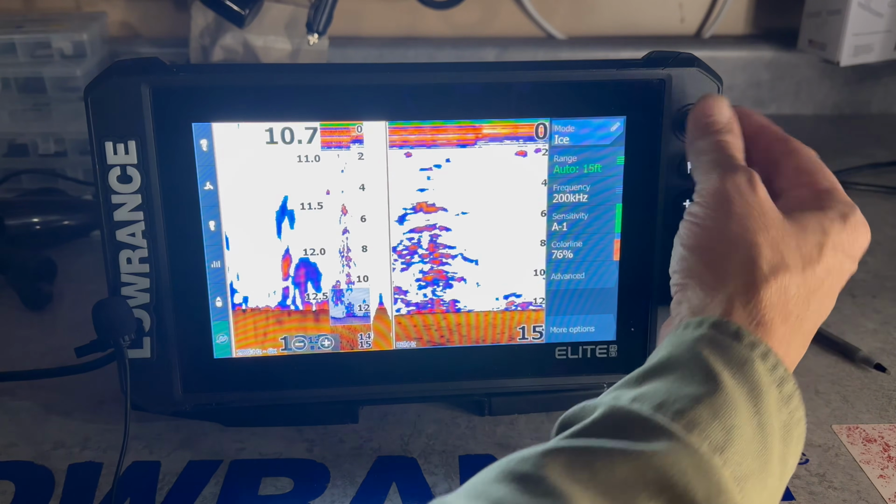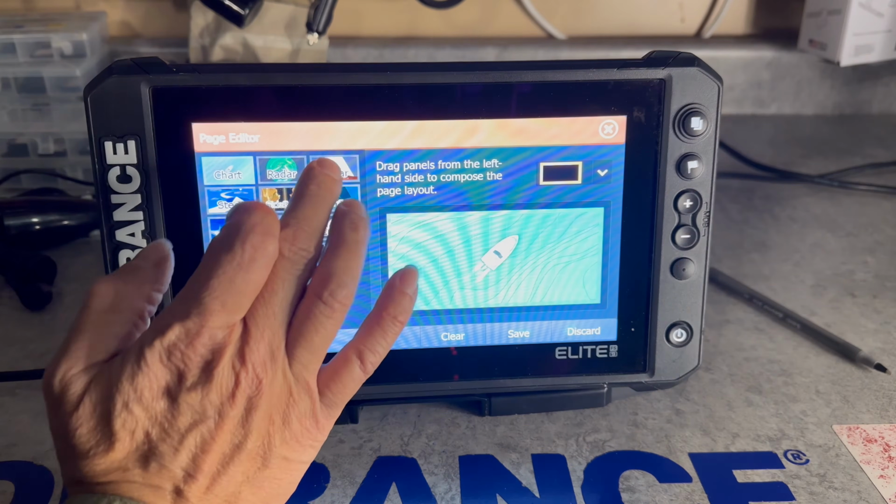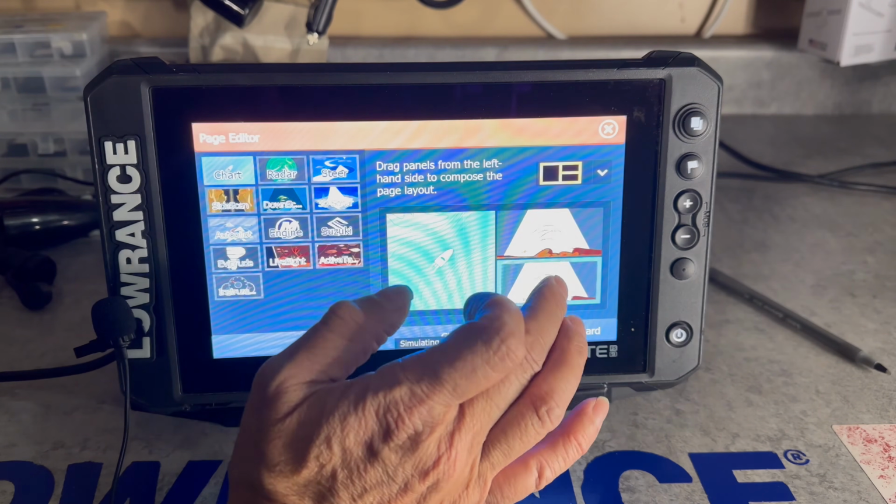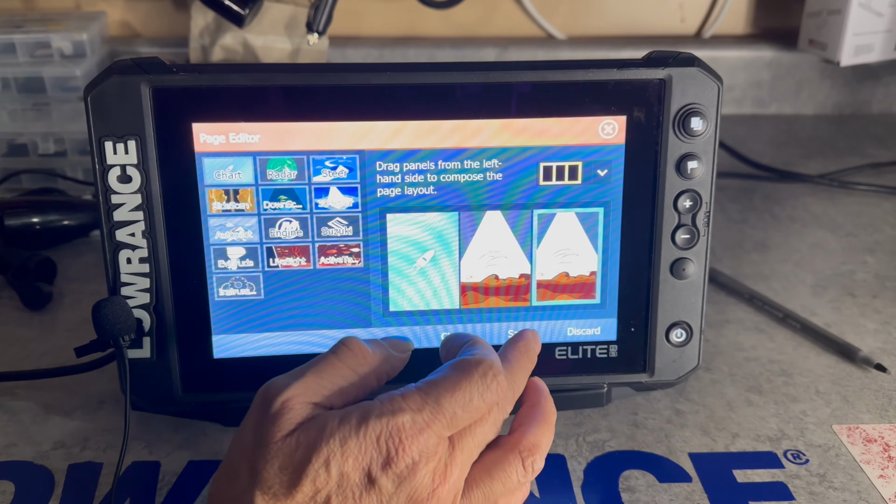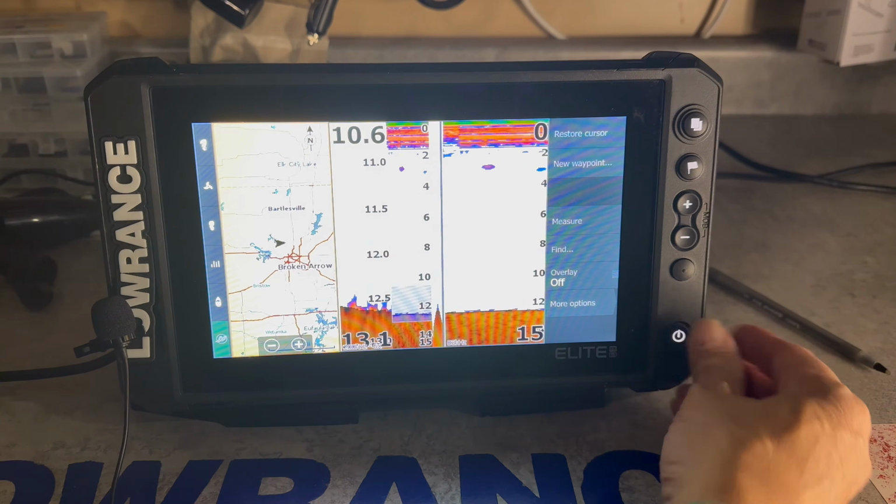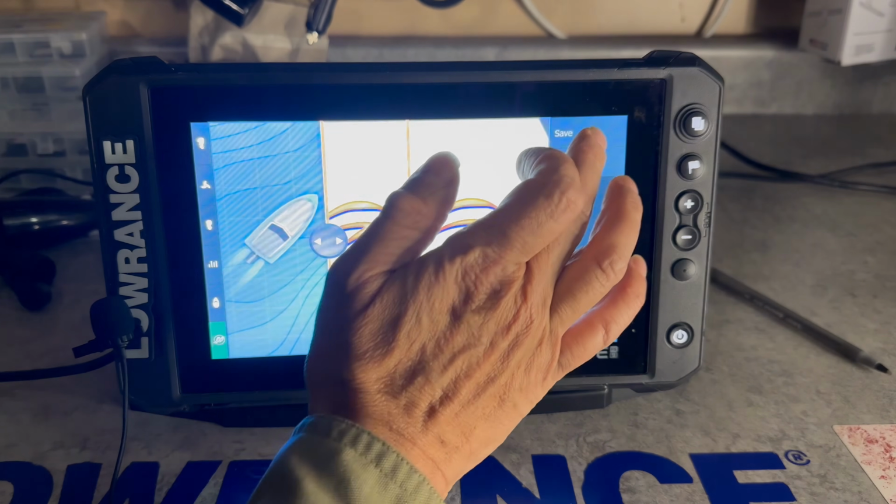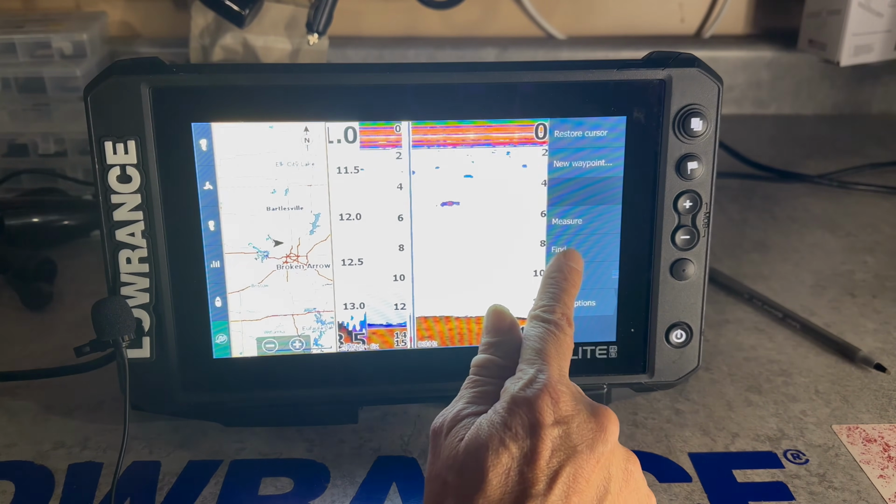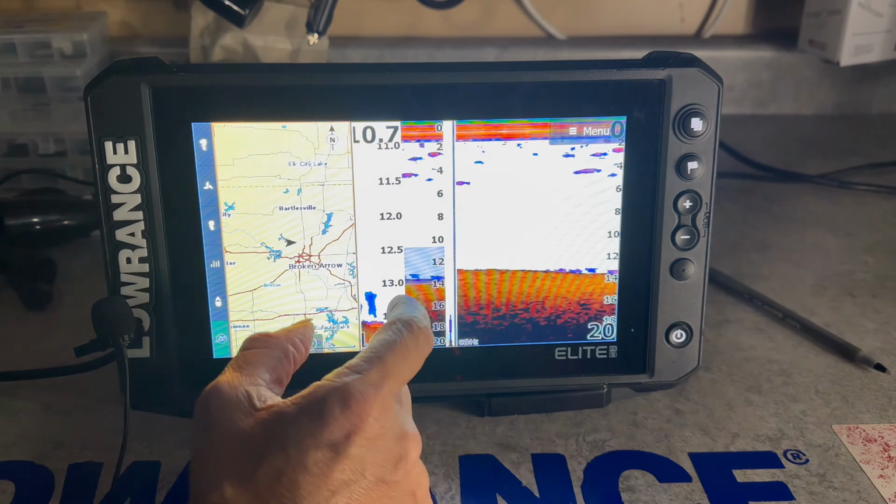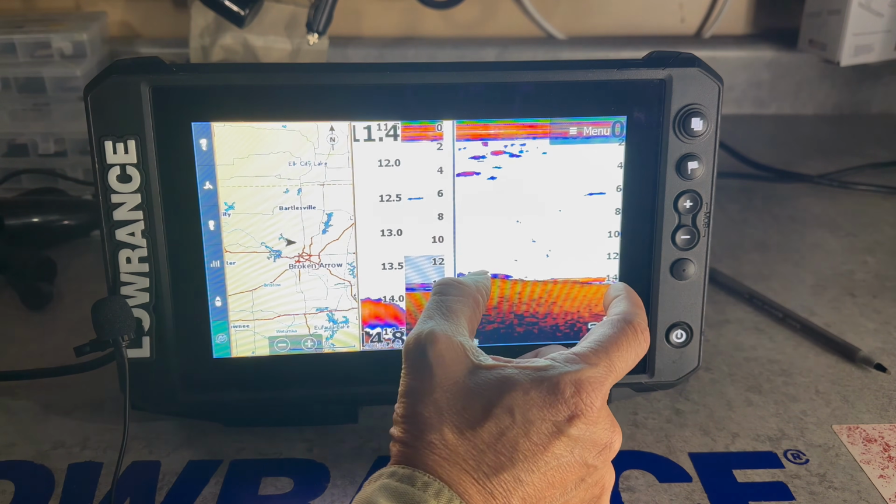So I can create one more page because we're ice fishing. Chart, sonar, sonar, go vertical. Save. So same screen, hit the power button because I want to have a smaller map, bigger fish finders. If I want a bigger fish finder, I can slide the toolbar away. So this is my 22 degree cone. This is my 52 degree cone.